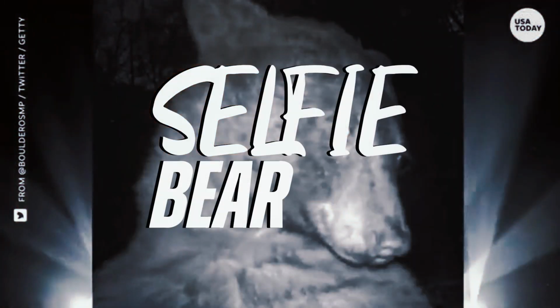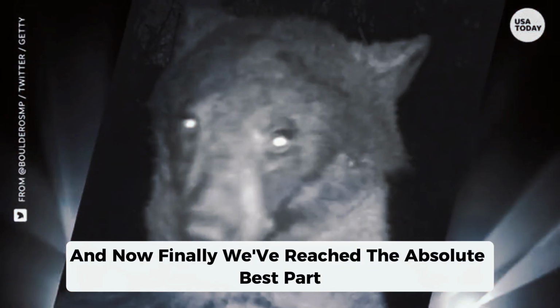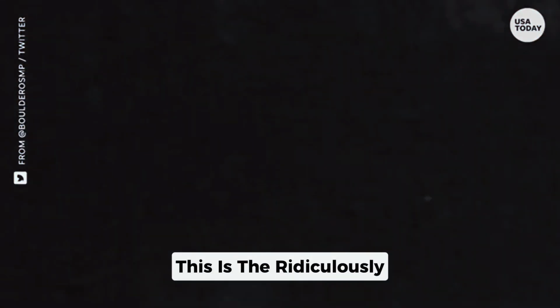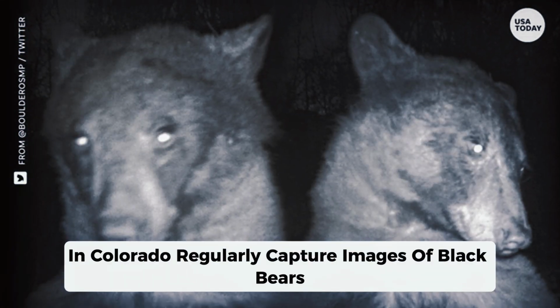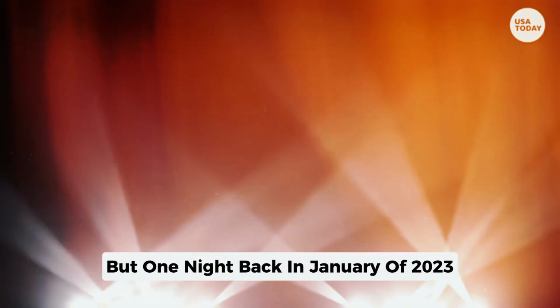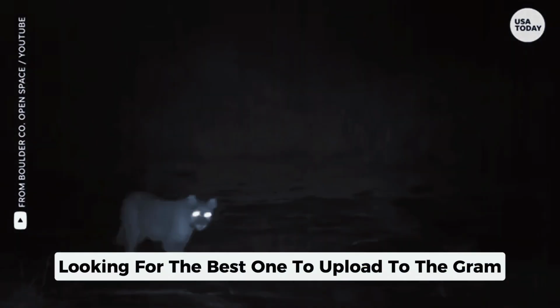But finally on the list we have the selfie-obsessed bear. And now, finally, we've reached the absolute best part of all the things found in the woods today. This is the ridiculously cute story of a bear in Colorado that posed for a couple of selfies. The trail cameras set up along the trails in Boulder, Colorado regularly capture images of black bears' behinds, or much more boring things. But one night, back in January of 2023, a bear found one of the trail cameras and spent the evening taking selfies, presumably looking for the best one to upload to the gram.